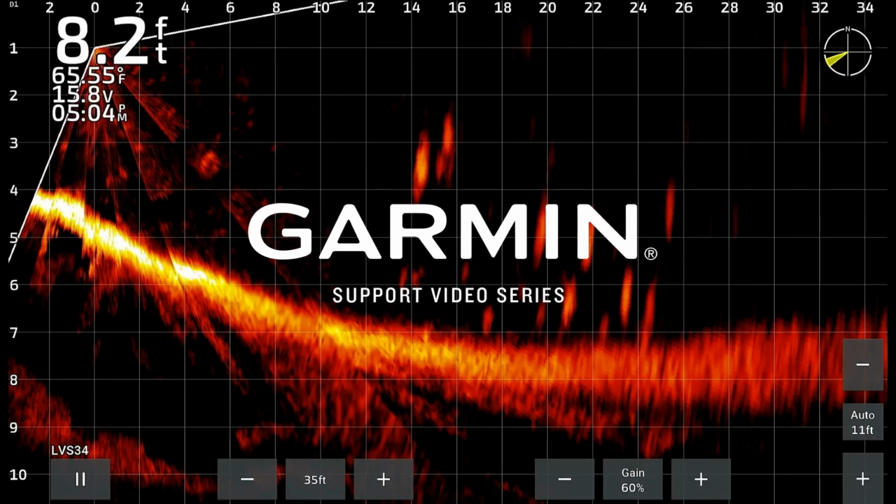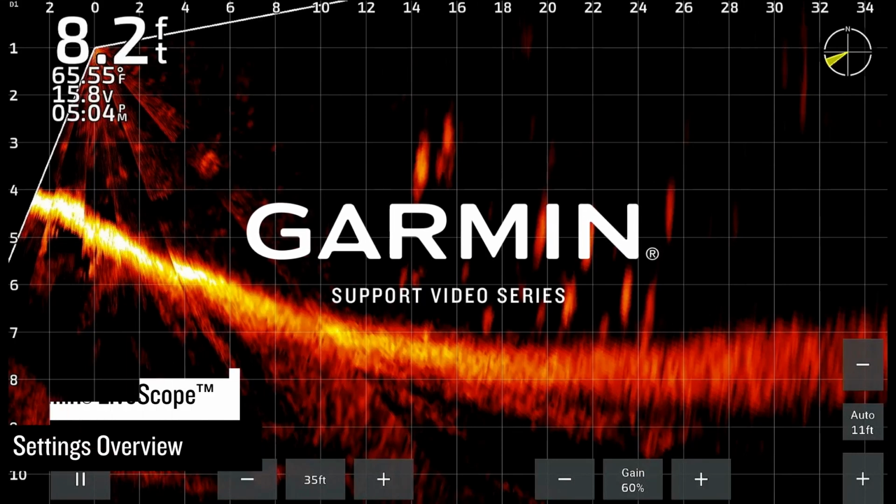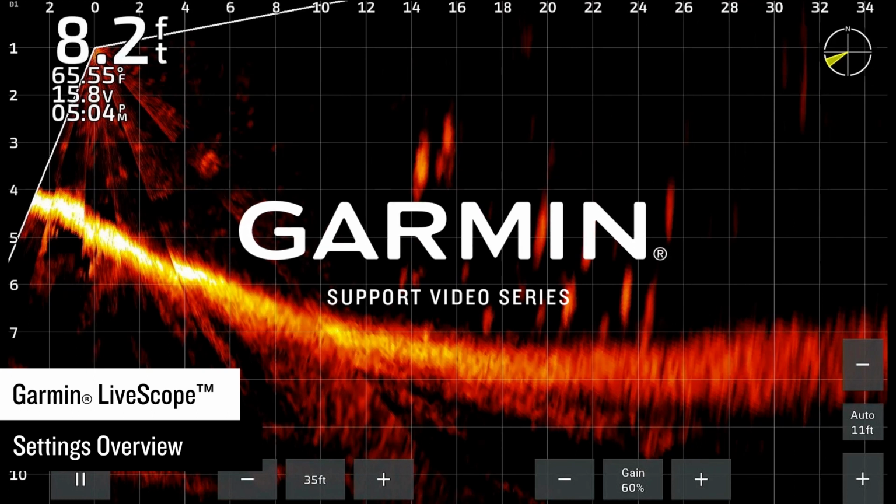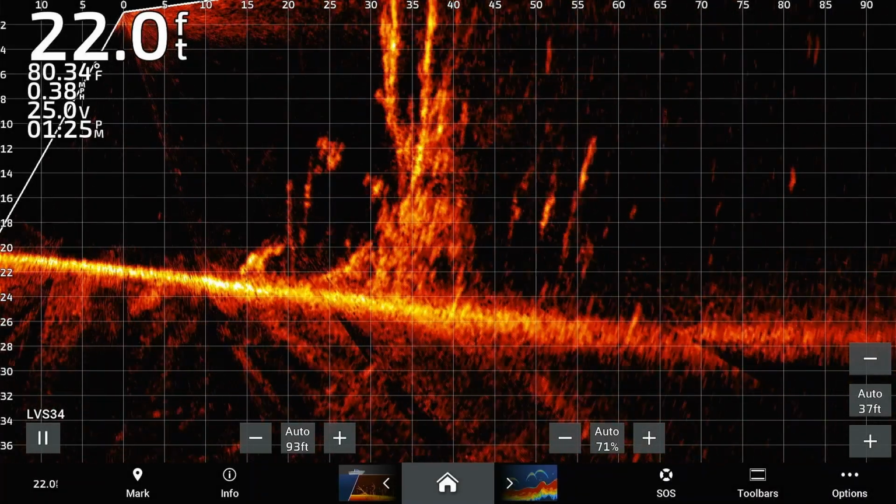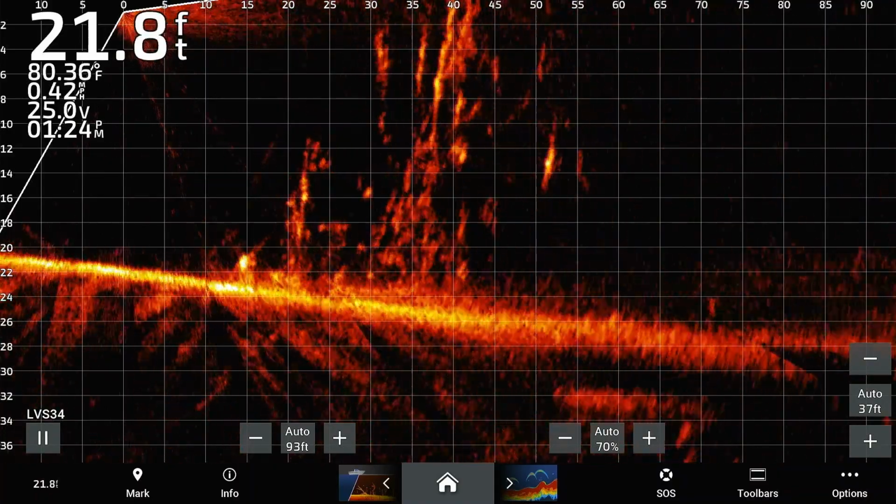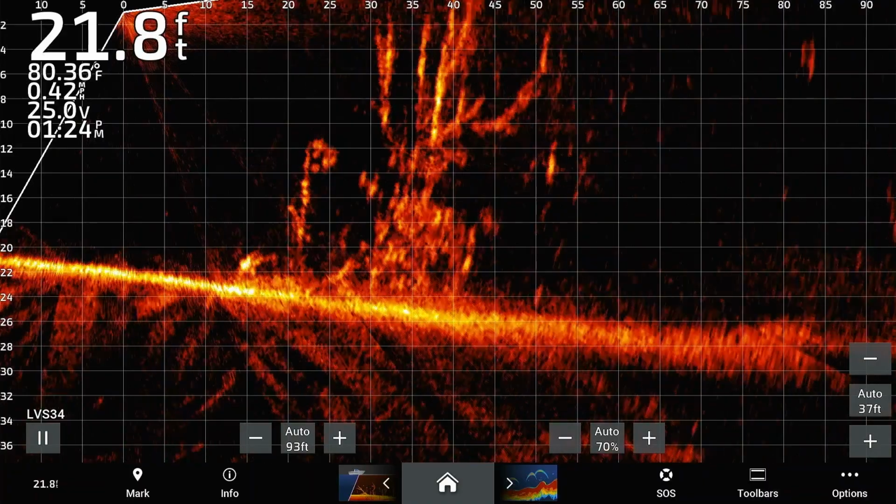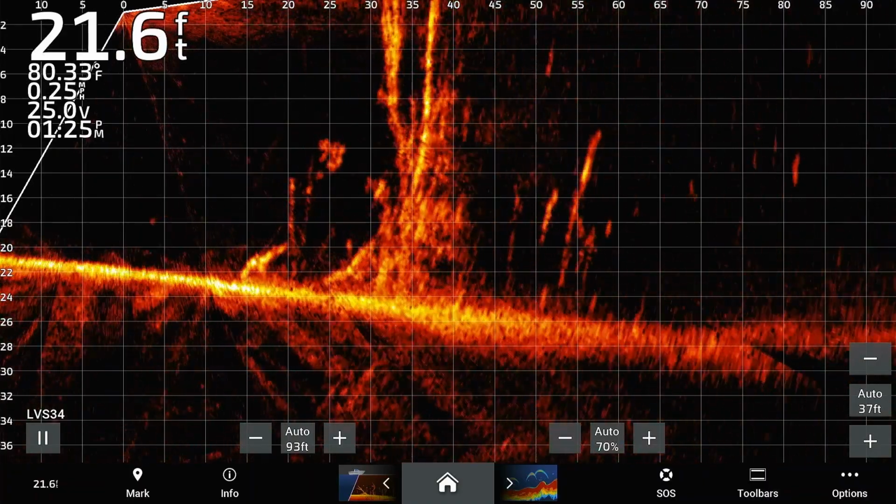Today, we are going to walk through the basic setup of your Garmin LiveScope system. Almost every time that you go out, the water conditions will be different. This means that your settings for one trip may not work for your next trip. You may need to start your trip by resetting the LiveScope system to default settings and then build from there. You can reset your LiveScope system to default from your LiveScope sonar page.